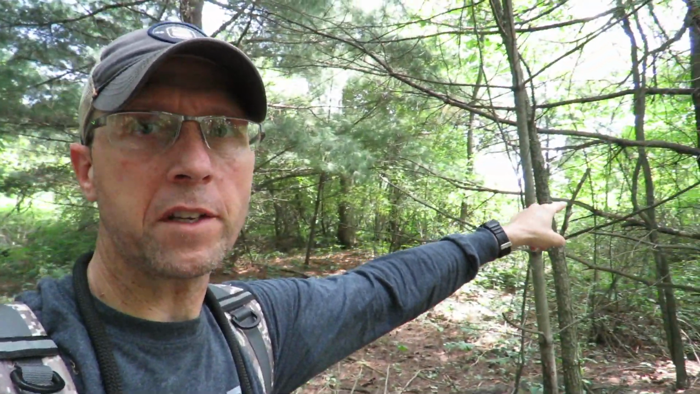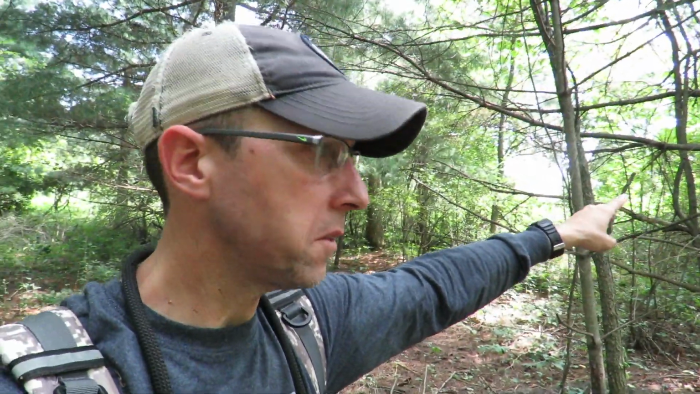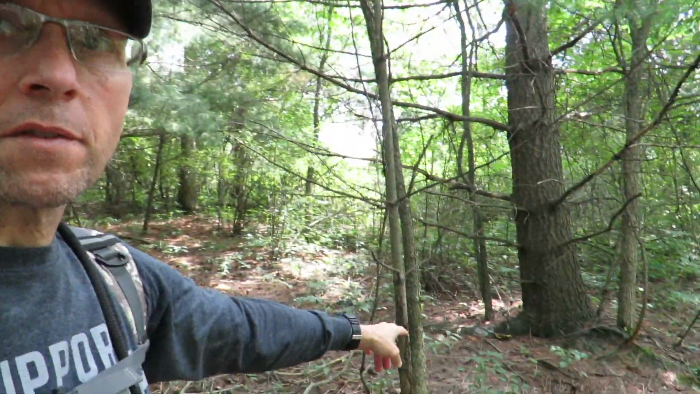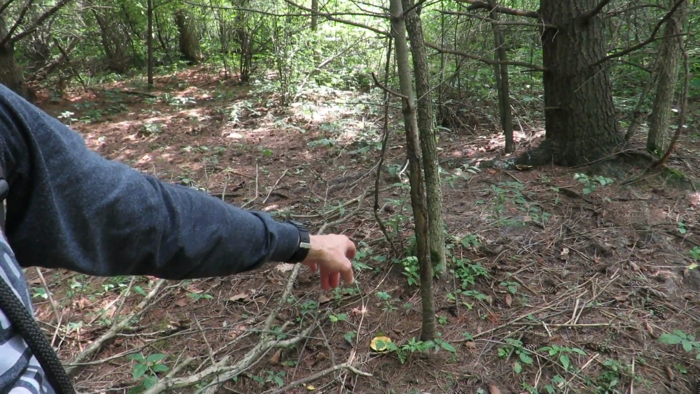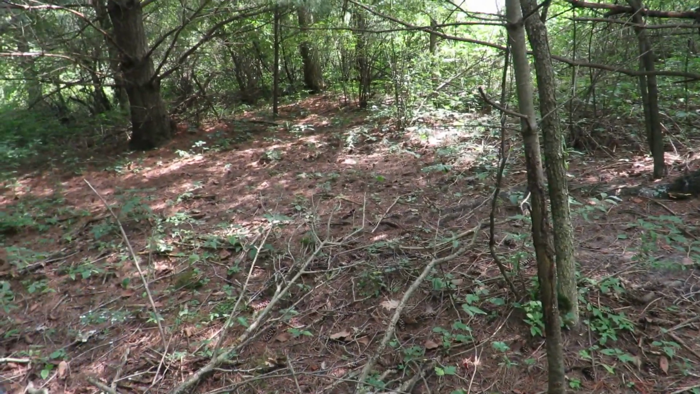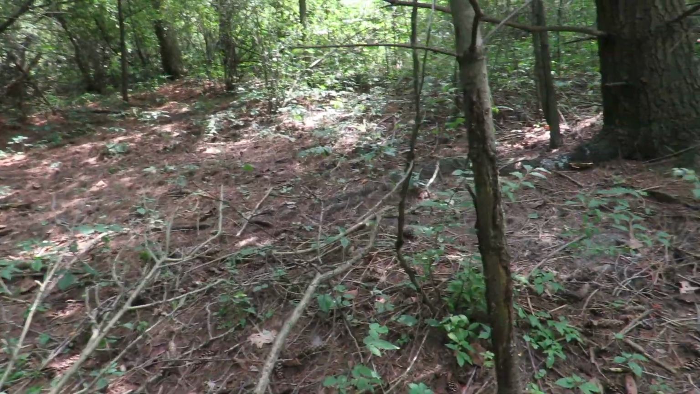Well, this is that area I showed you a few minutes ago where I came in off the field, a weedy field, and I did just find an old rub. It's not super new, but an old rub right here.